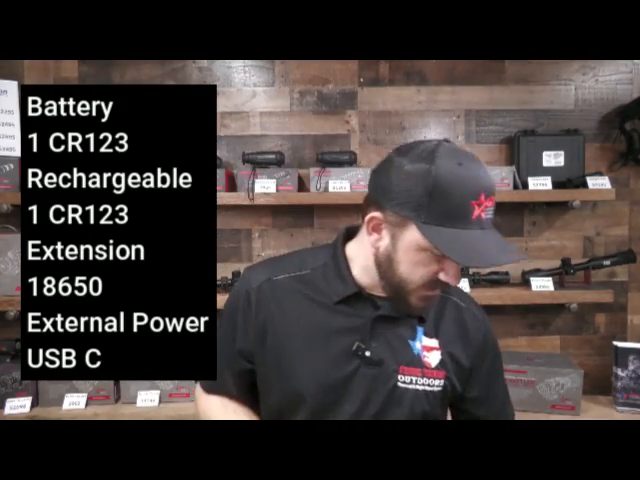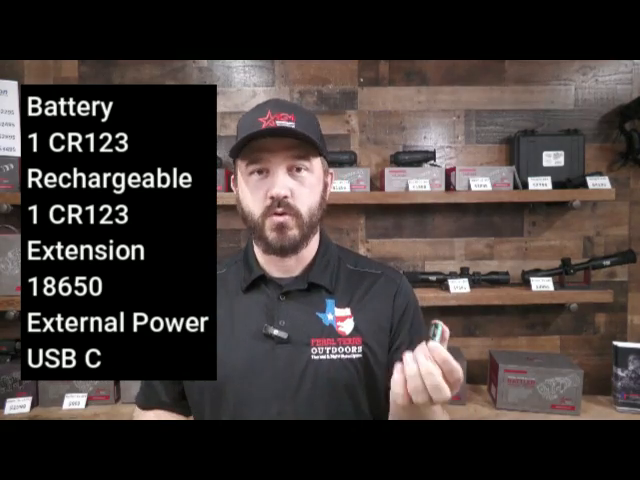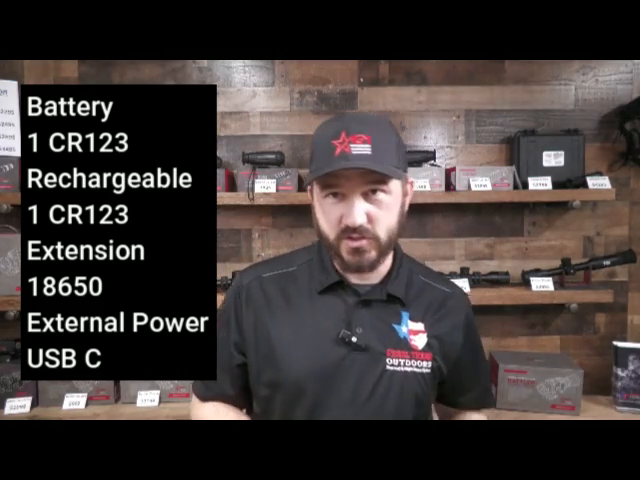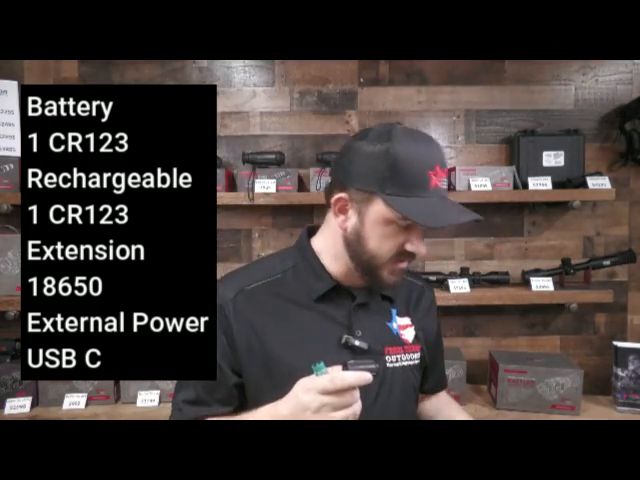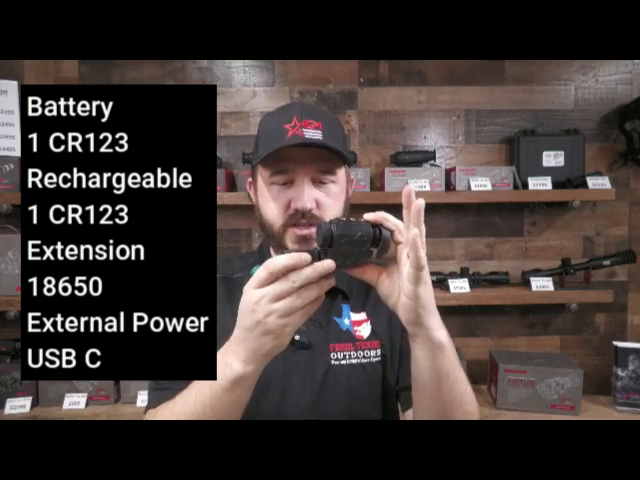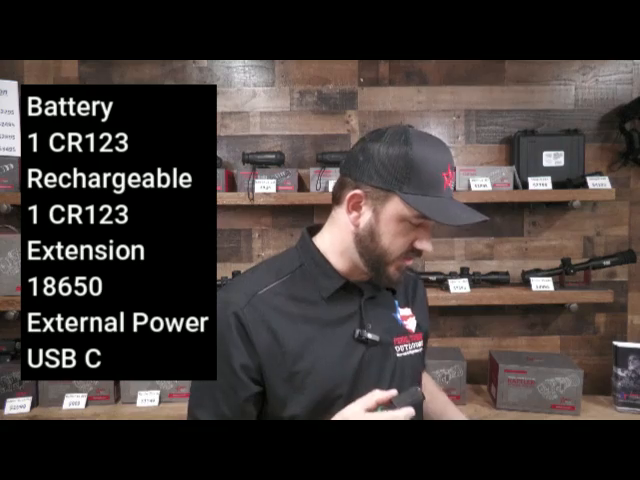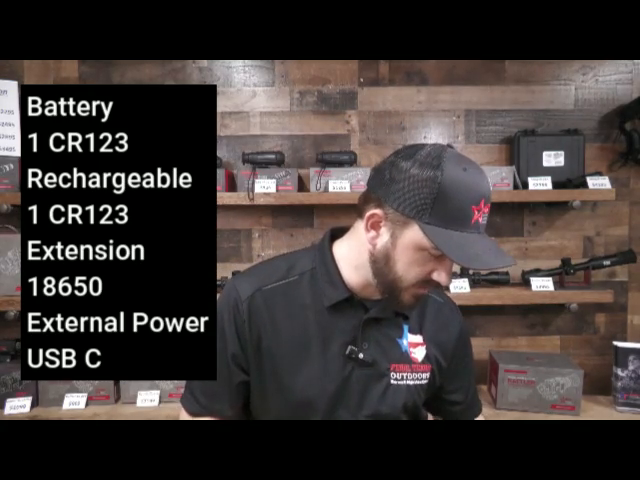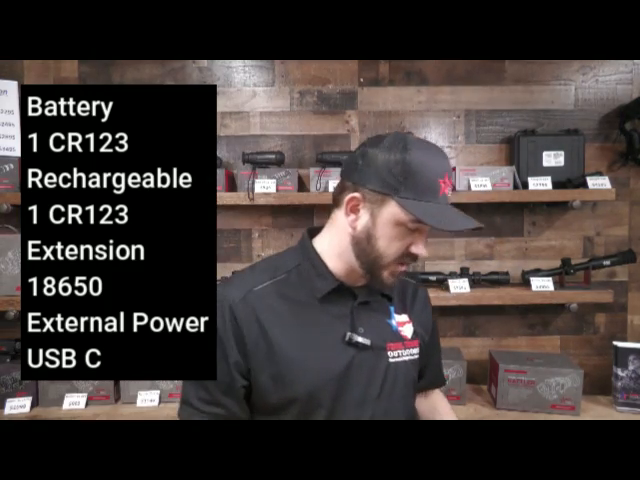Additionally, we have to talk about the battery system. The StingIR runs on a single CR123 battery, so that can be a standard one or a rechargeable CR123. Or additionally, they have an extender cap here, so you can run this extender cap on the StingIR with that extension tube and run an 18650 battery. So you were able to run 3 different types of batteries in these units, which I thought was pretty cool because we did experiment with all of them, just whatever we had at the time. We were able to hop around whenever we were in the field trying to test these things.